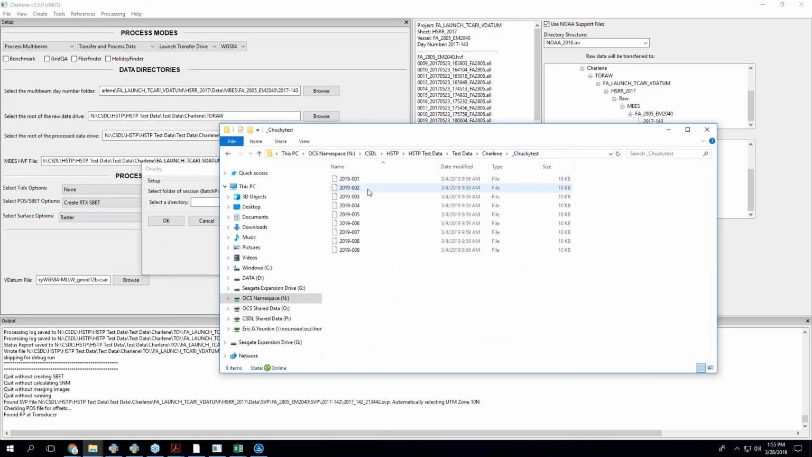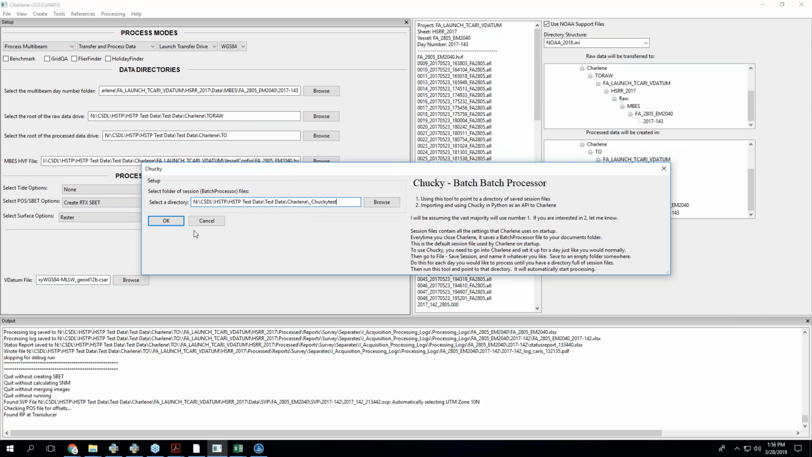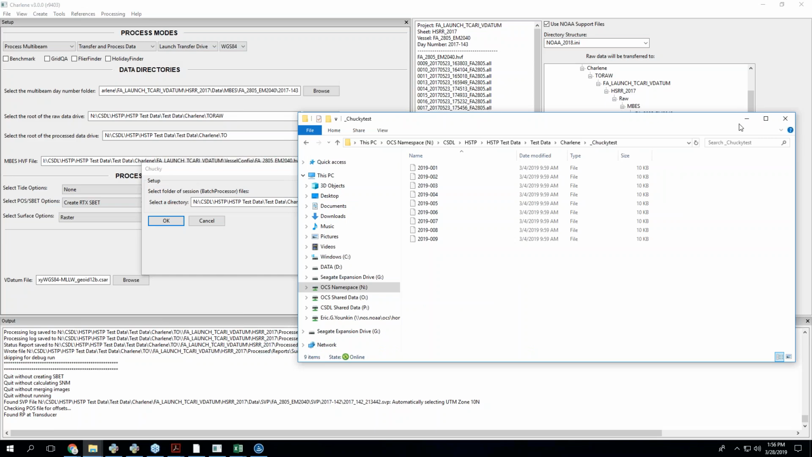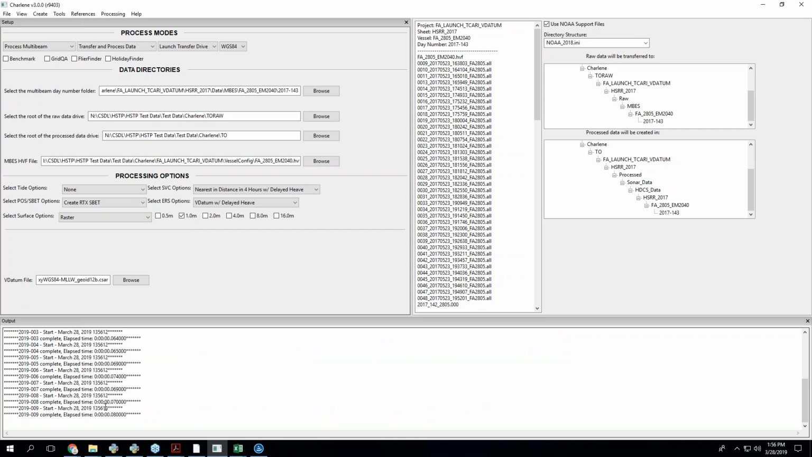Charlene, Chucky. You probably want to name them as day numbers because it kind of makes sense and lets you keep track of which one is which. I don't even remember how I set up these lines. That'll probably work, but if I hit OK, what it's going to do is double check.